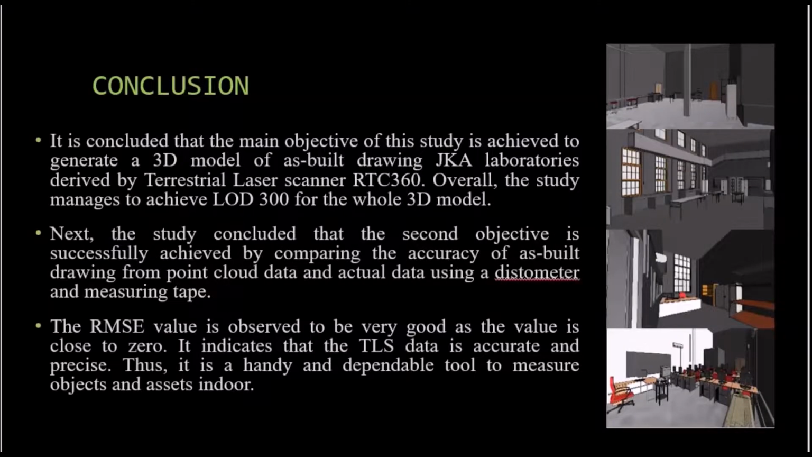For the conclusion, it is concluded that the main objective of the study is achieved: to generate a 3D model of as-built drawing of the JKA laboratories derived by TLS. Overall, the study managed to achieve LOD 300 for the whole 3D model. Next, the study concludes that the second objective is successfully achieved by comparing the accuracy of as-built drawing from point cloud data and actual data using a distometer and measuring tape.